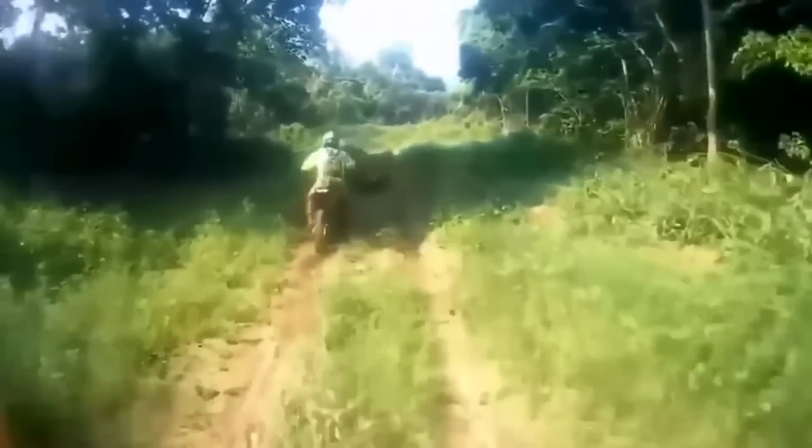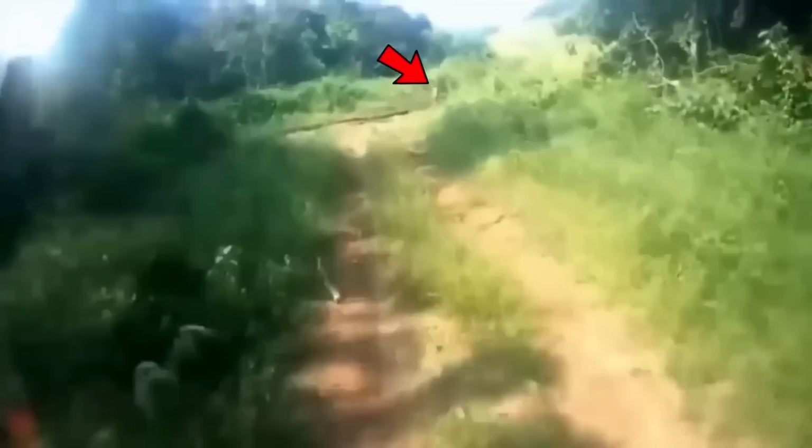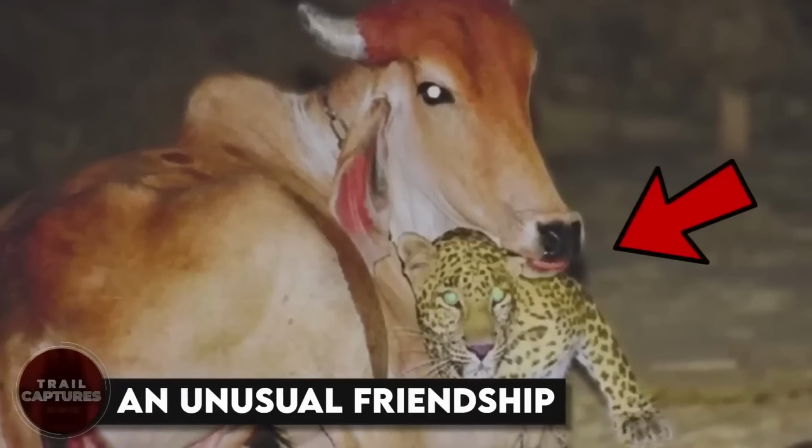The sight of the creature caused one of the bikers to lose control and fall off his bike. Shocked, the biker with the camera attempted to chase after the creature, but to his surprise, it vanished into thin air, leaving him bewildered.